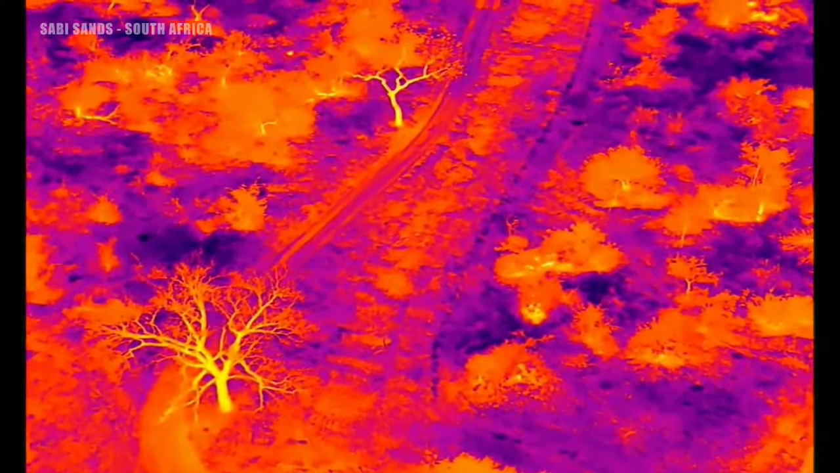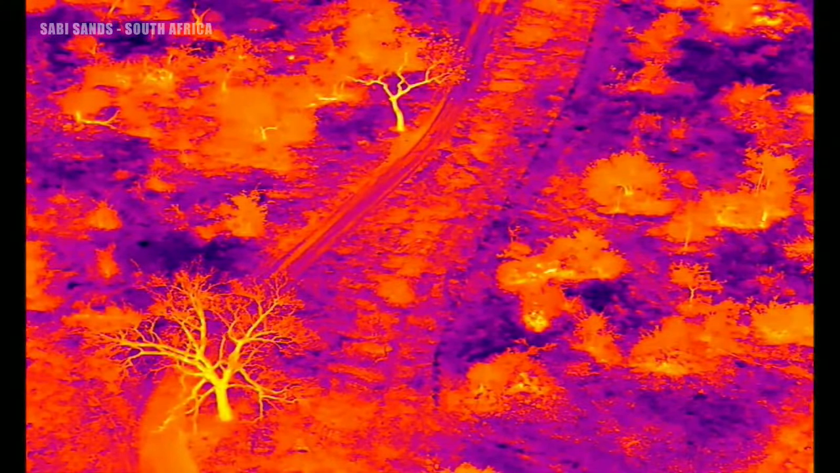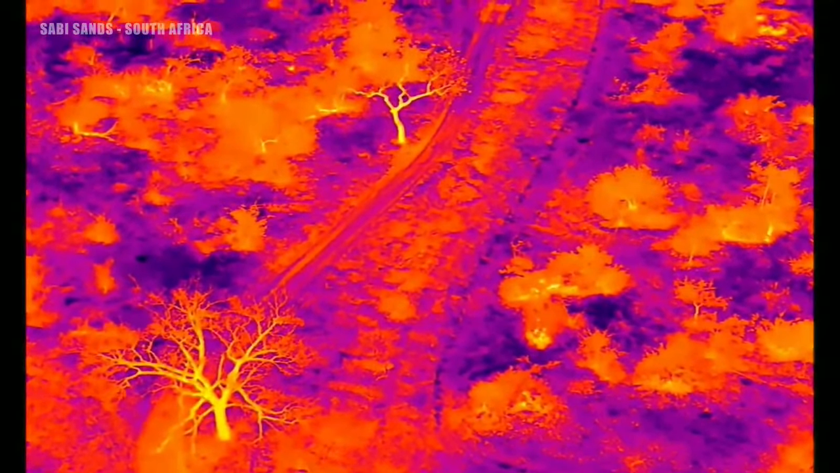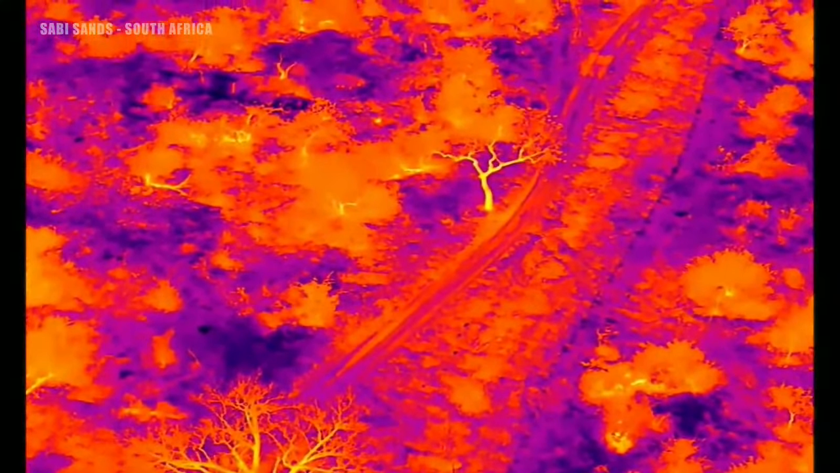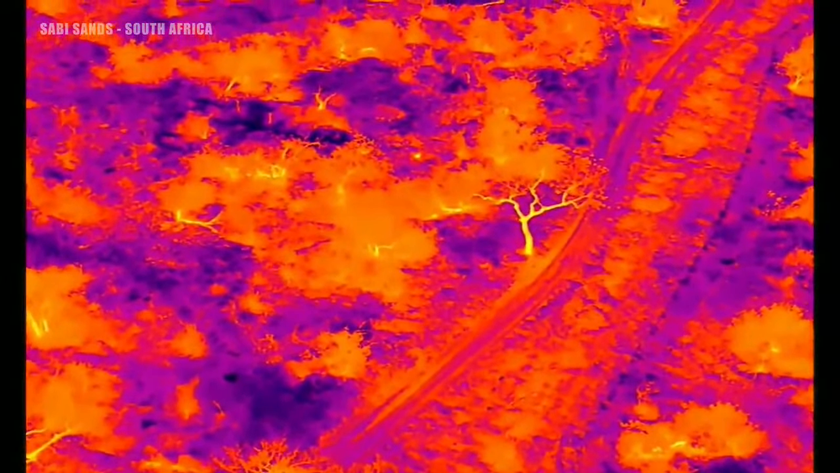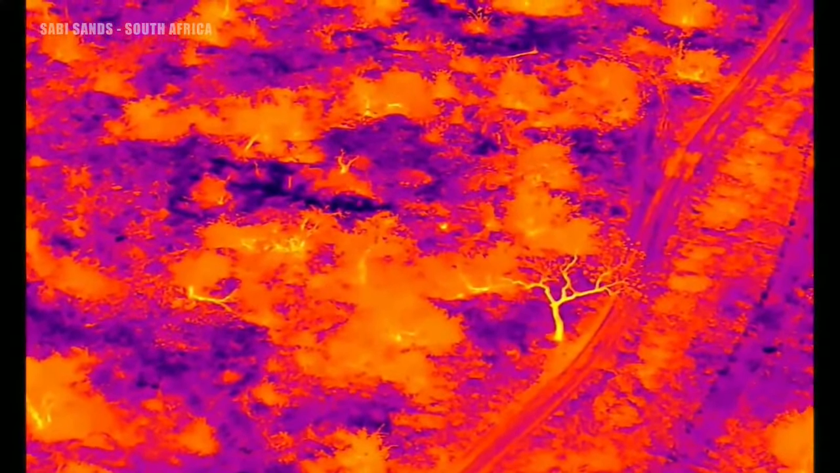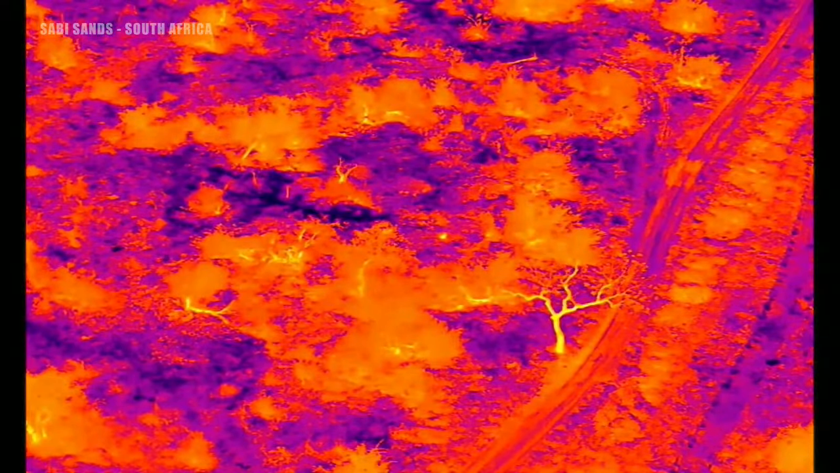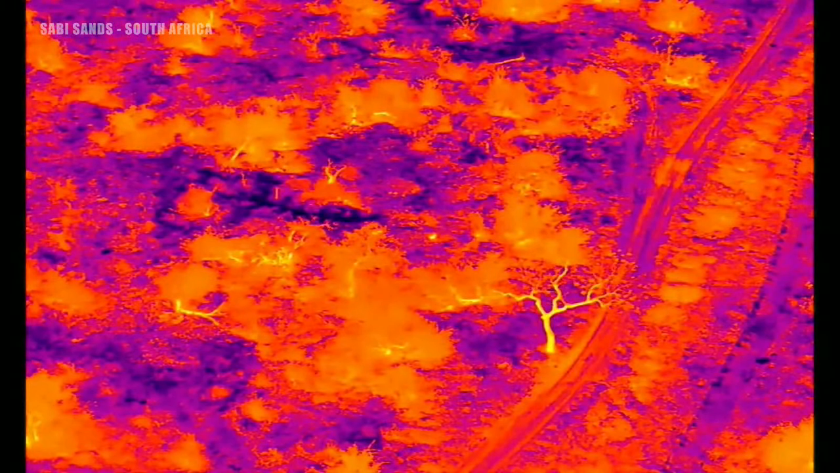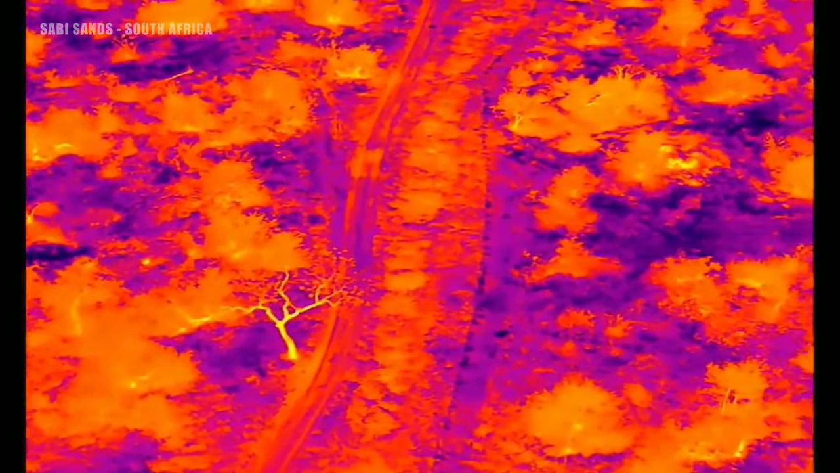Ooh, that's a bright spot. Top left quadrant of the screen. It's gonna be in the middle soon. Okay, it's kind of, but now it looks a bit fuzzy, so it's probably vegetation. Yep. Animals will look well defined. Okay, following that road.